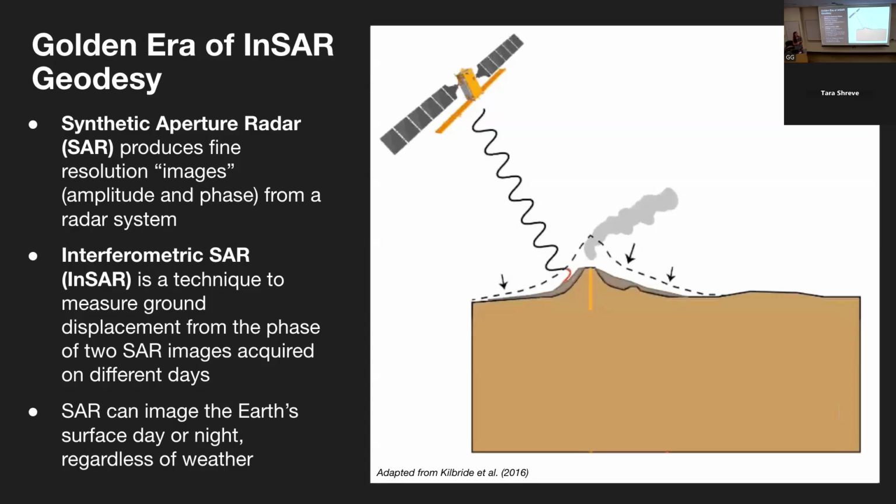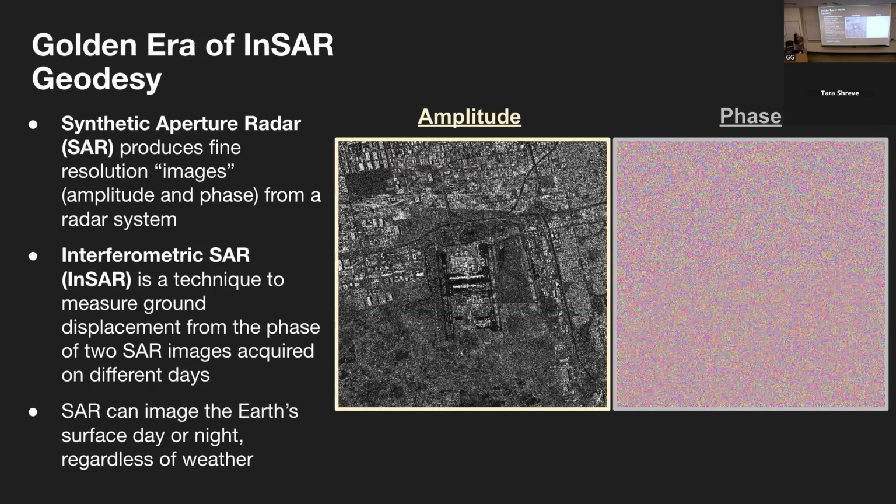This is in contrast to something like optical remote sensing, where if we have clouds, we just can't see the Earth's surface at all. So it's quite useful in response to natural hazards when we need to see the Earth's surface with rapid response. We've all probably seen optical satellite images or false colored images.